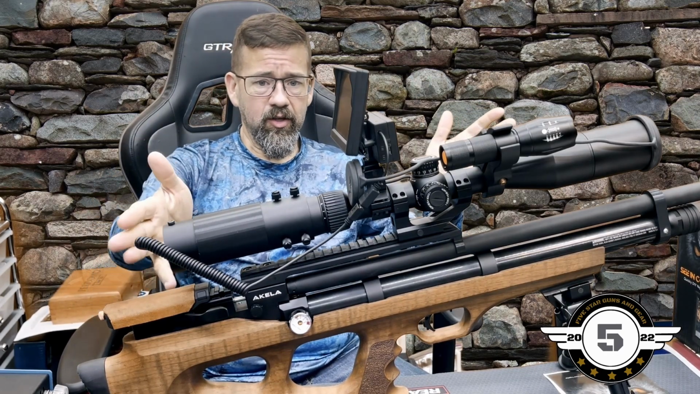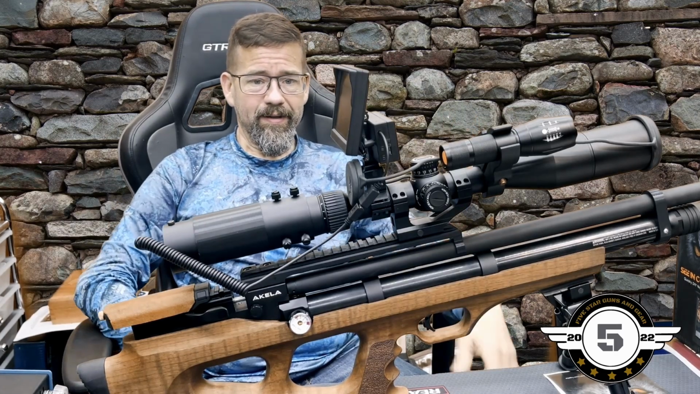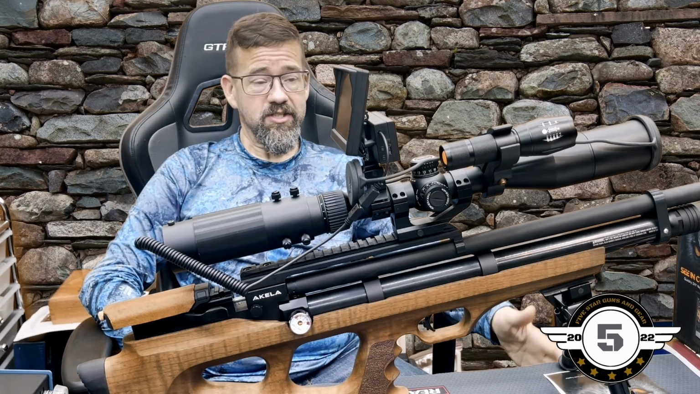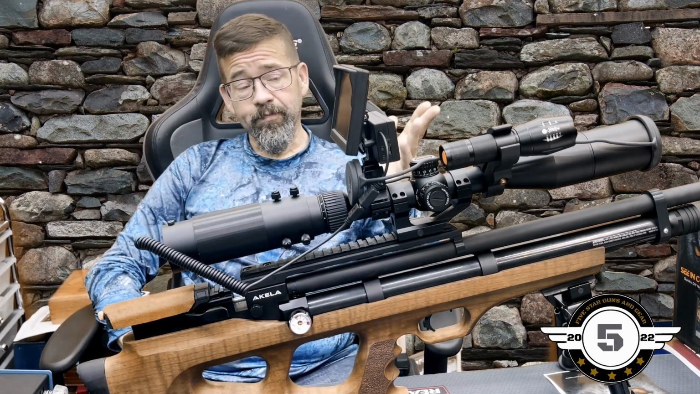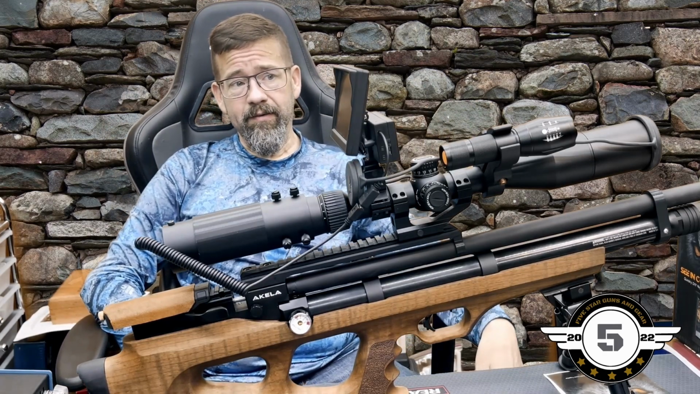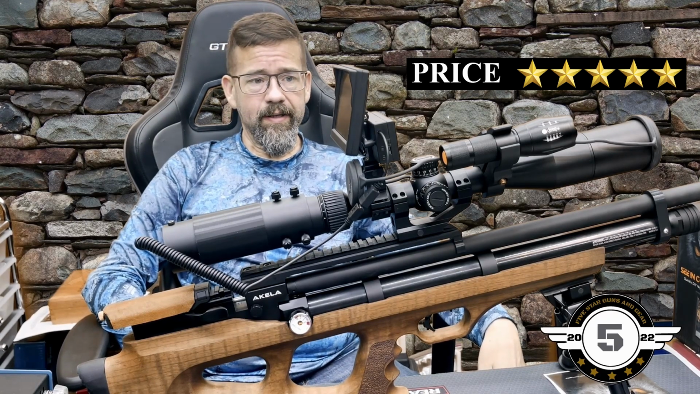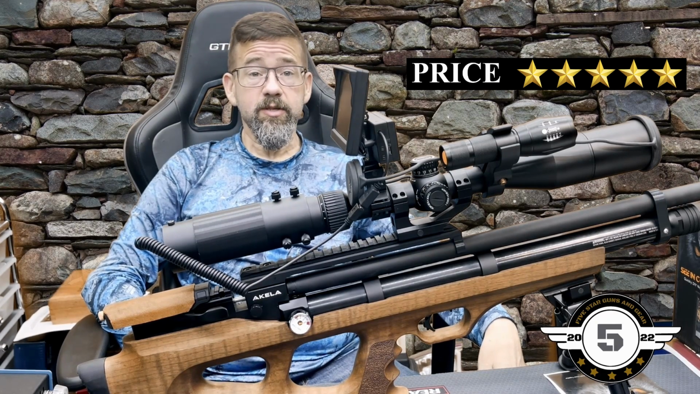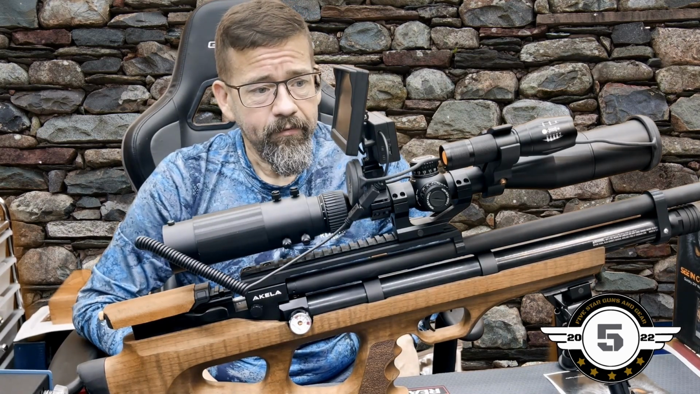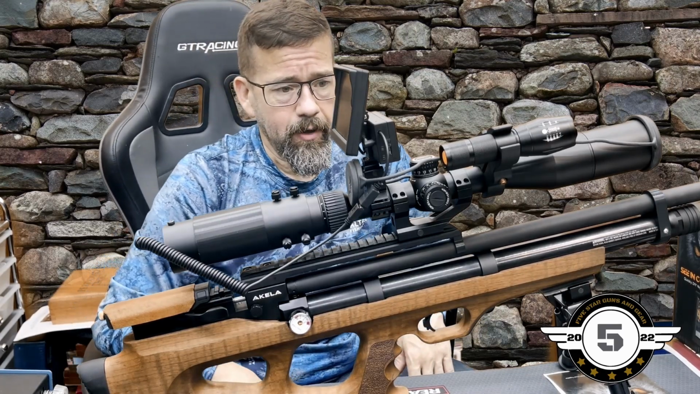This is the good thing about this. You can adapt this practically to any scope, just about. I mean, there's not many scopes you're not going to be able to use the system with, so that's pretty cool. So the price, I'm going to give it a 5-star on price, because I think it's going to be hard to beat the price for any night vision out there, period, at that price. So I'm going to give it a 5-star on the price.